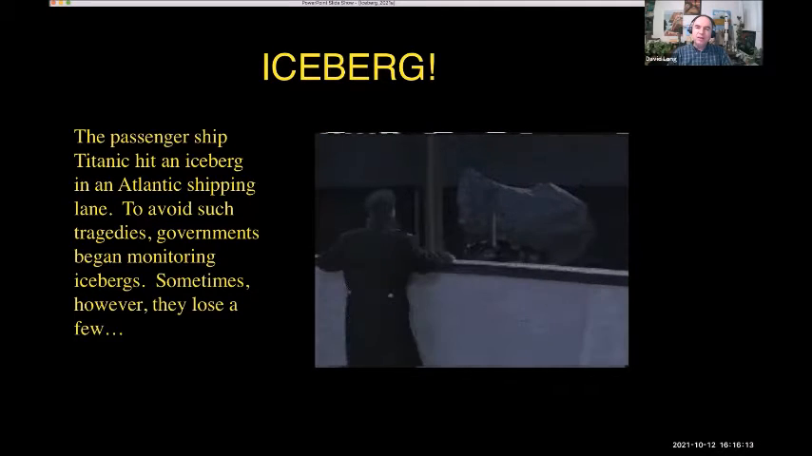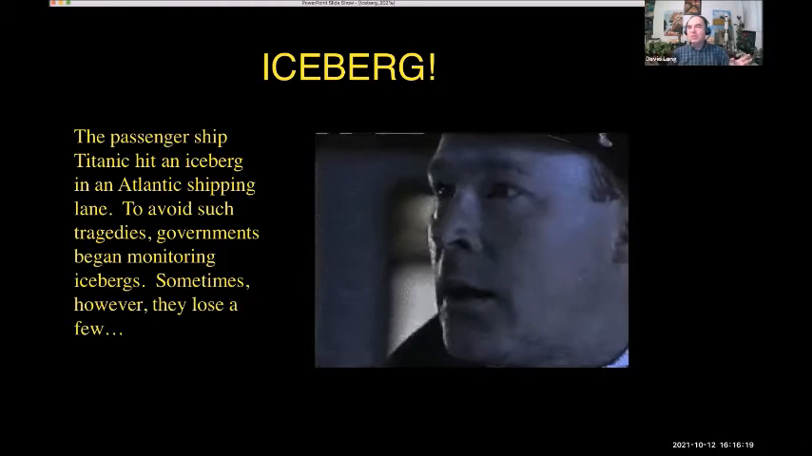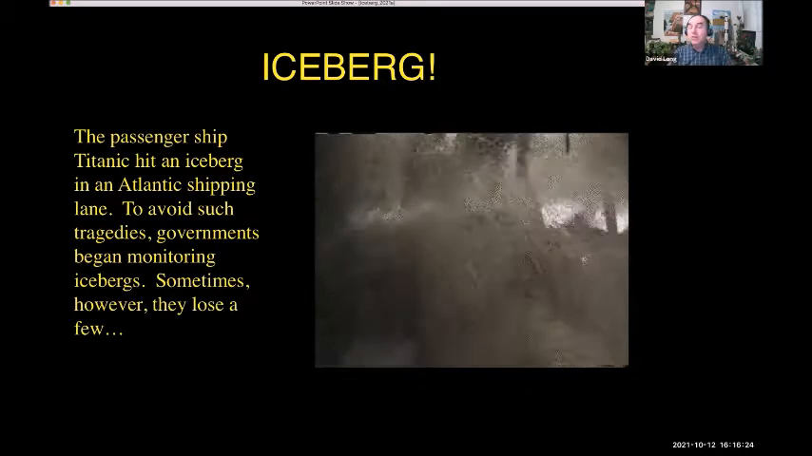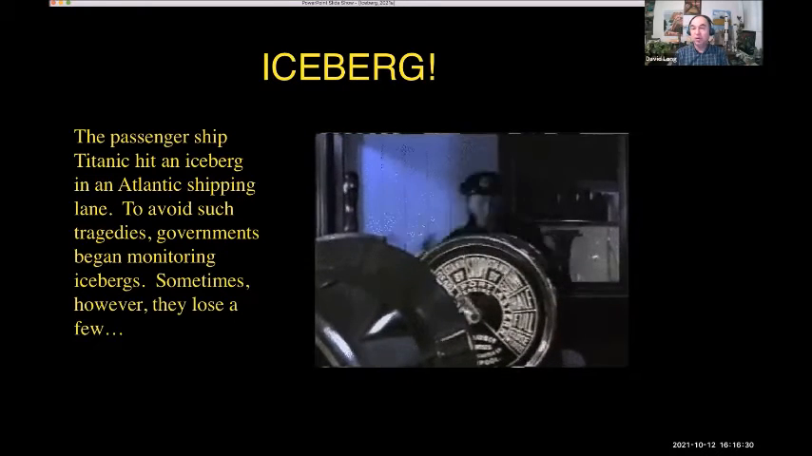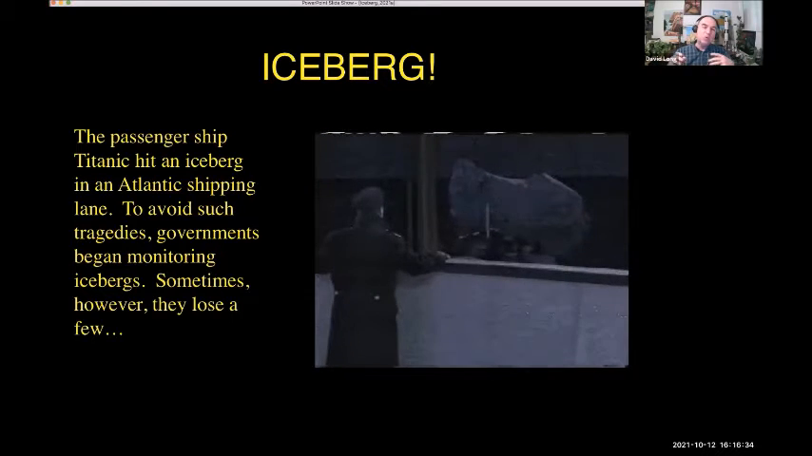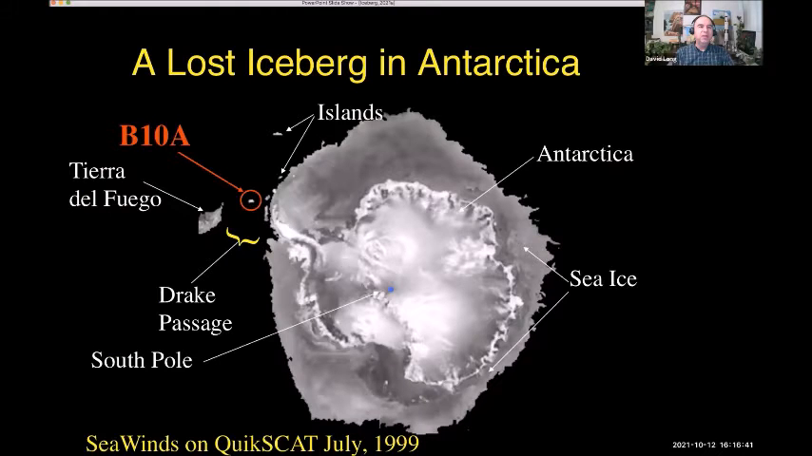A ship named the Titanic was floating through the ocean, and of course it ran into an iceberg and sank, and a really fancy movie was made of this, and so we could talk about all this. As a result of this tragedy where a lot of people died, the governments of the world got together and formed the International Iceberg Patrol, which is where people would track and radio in the positions of icebergs to help prevent that from happening again. But sometimes they lose a few.